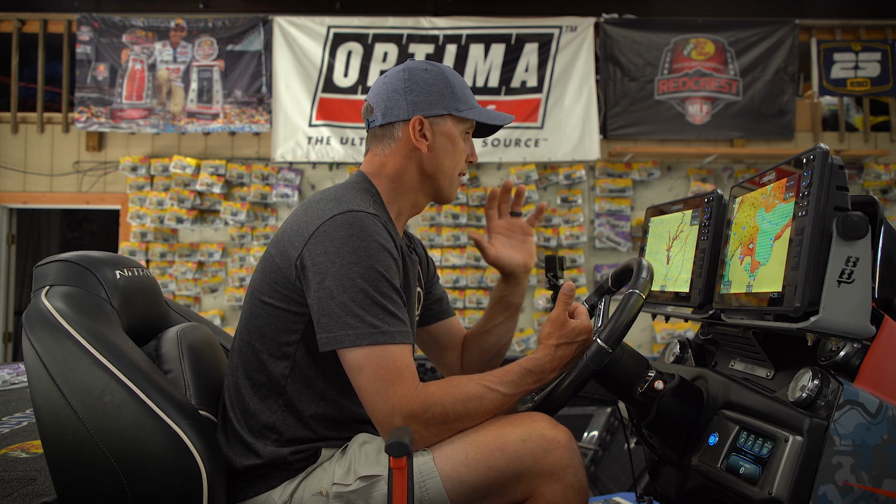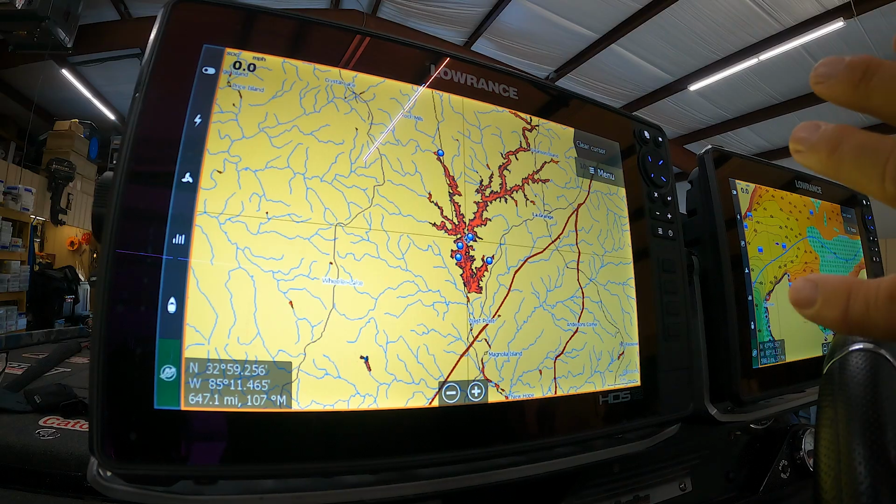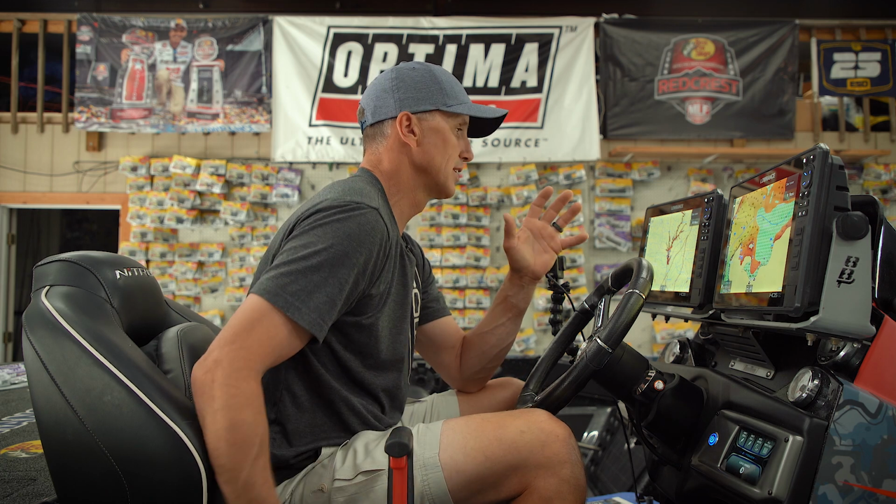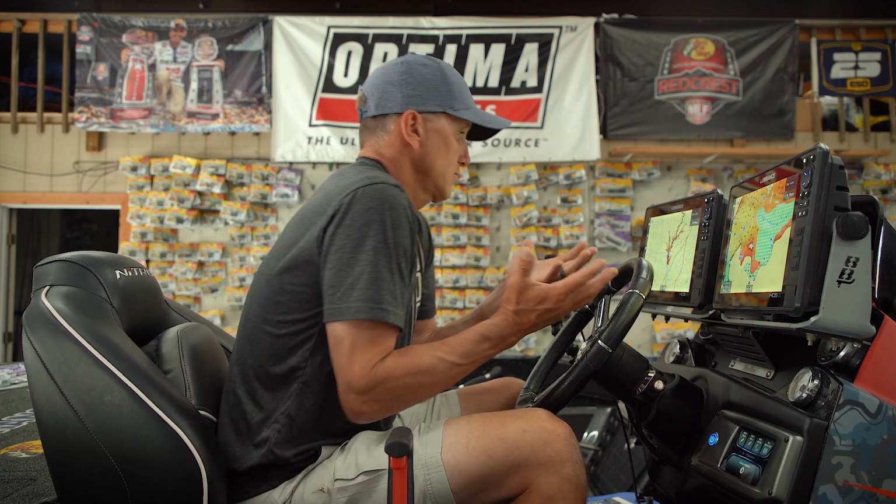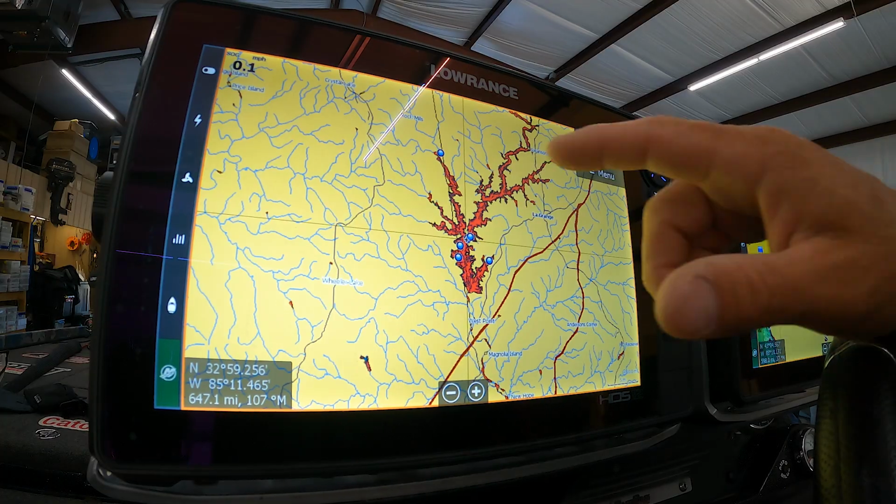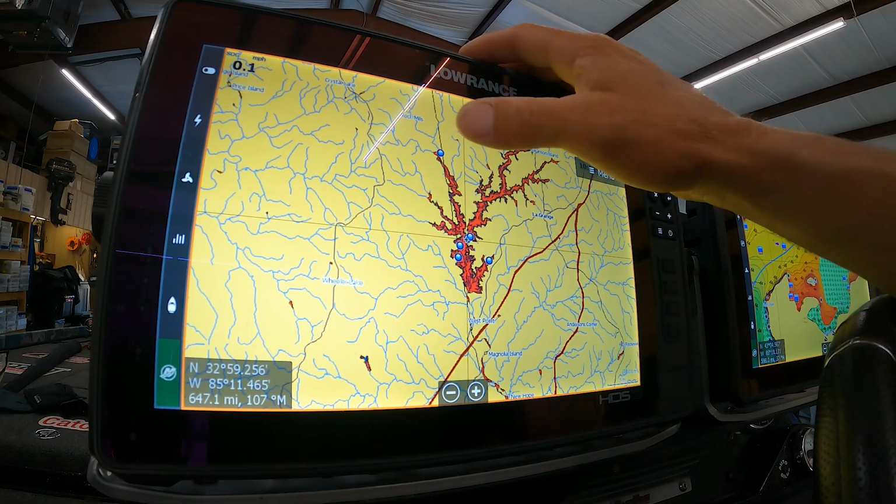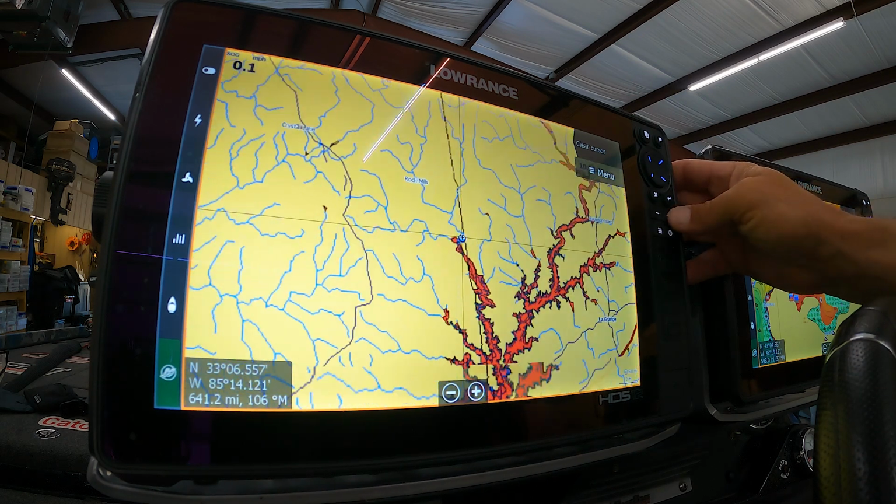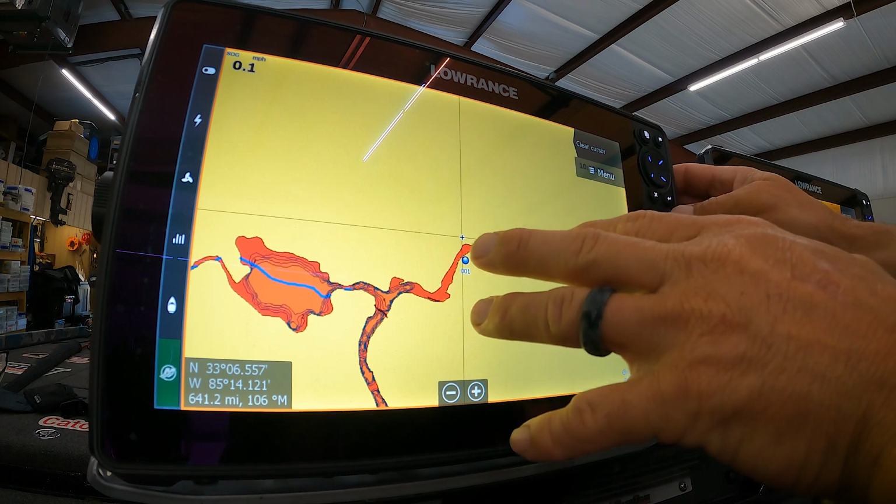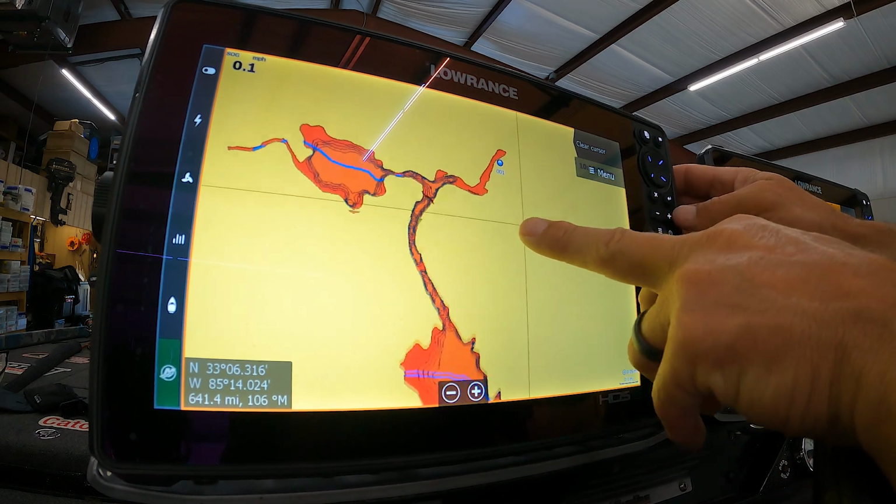So right here, I've got 1, 2, 3, 4, 5 spots to look at to start on West Point. It's what I would look for, and they're in the middle to lower section of the lake with the exception of this one right up here. So if I zoom in, this waypoint right here, why I picked this, I believe this is the back of Caney Creek.